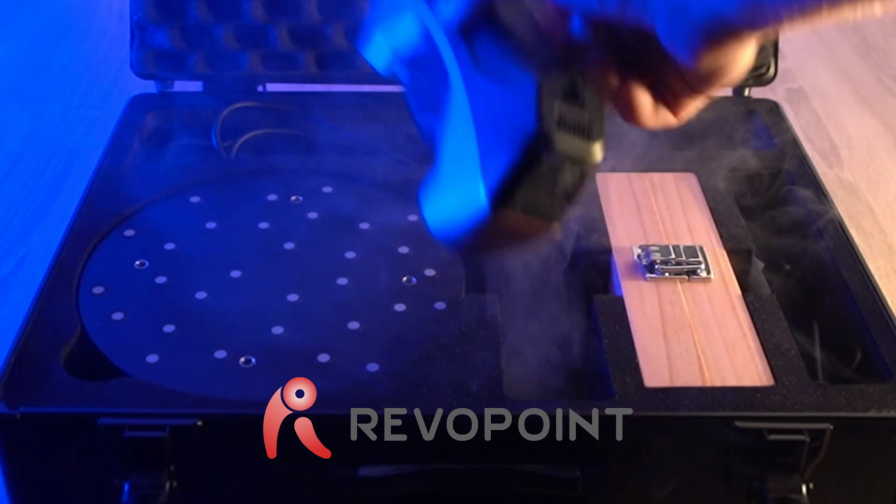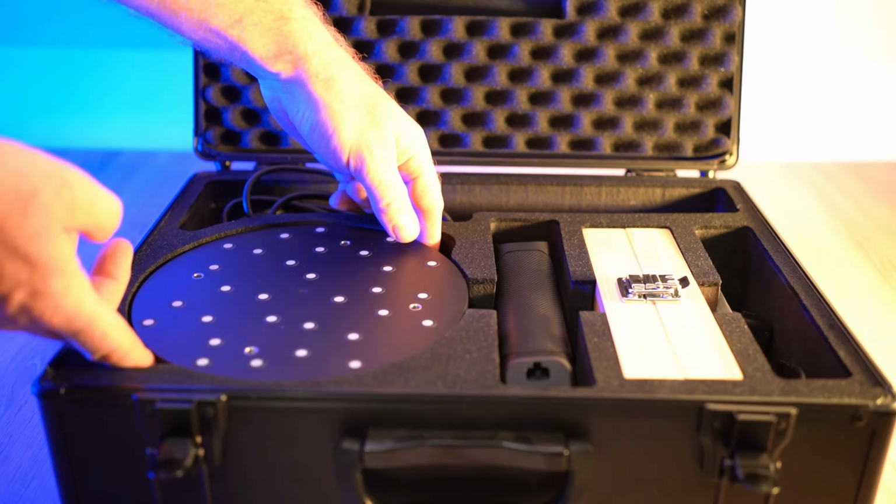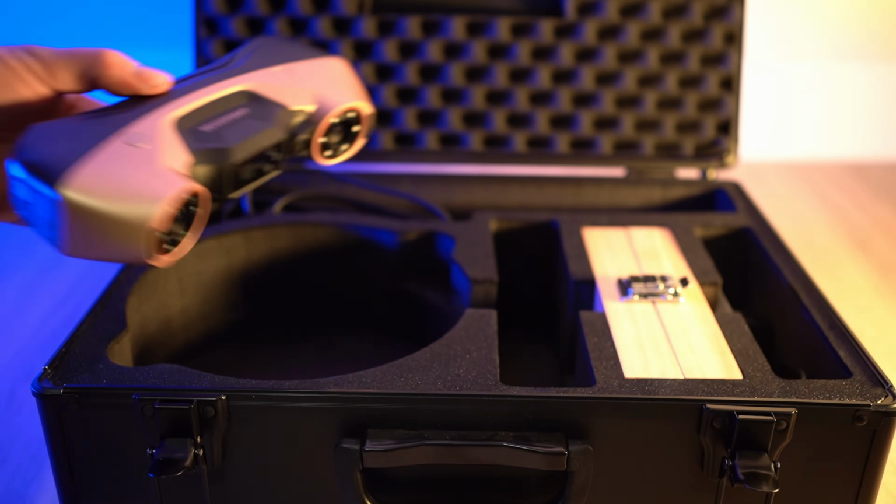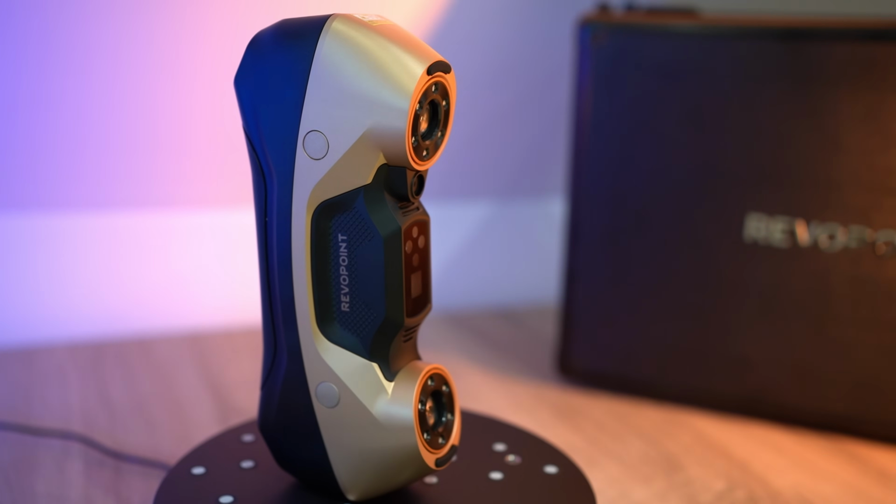Meet the Revopoint MetroY Ultra CMM Edition, a metrology-grade 3D scanner built for reverse engineering, dimensional inspections and precision measurements. Now before we dive into the specification or even using the scanner, let's first take a closer look at the hardware itself, because once we understand how the optical system works, those numbers start to make a lot more sense.